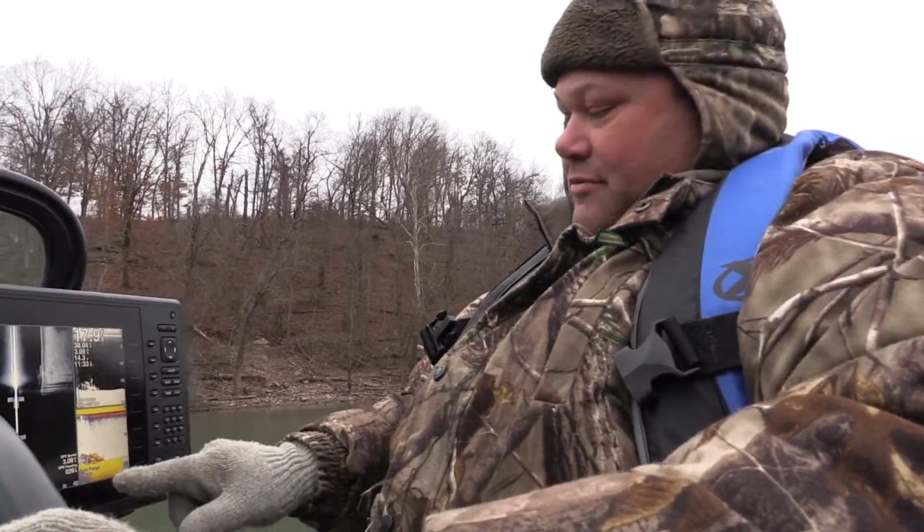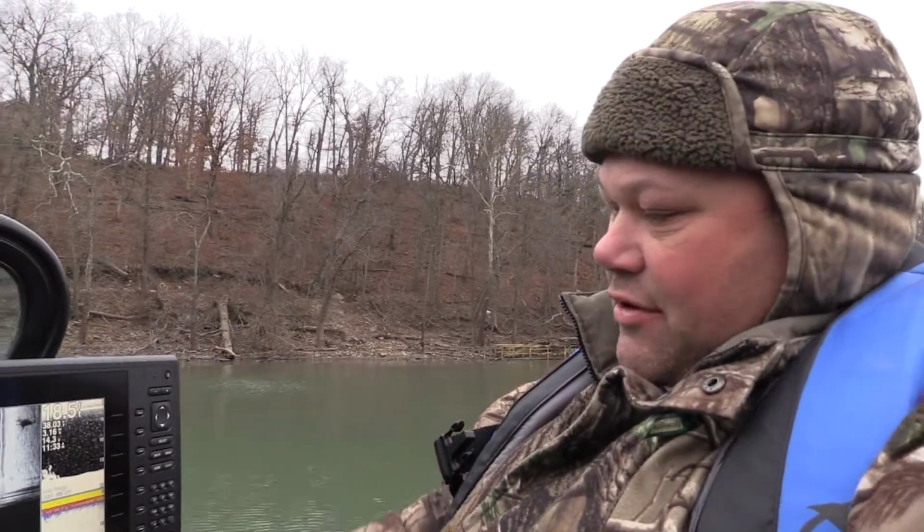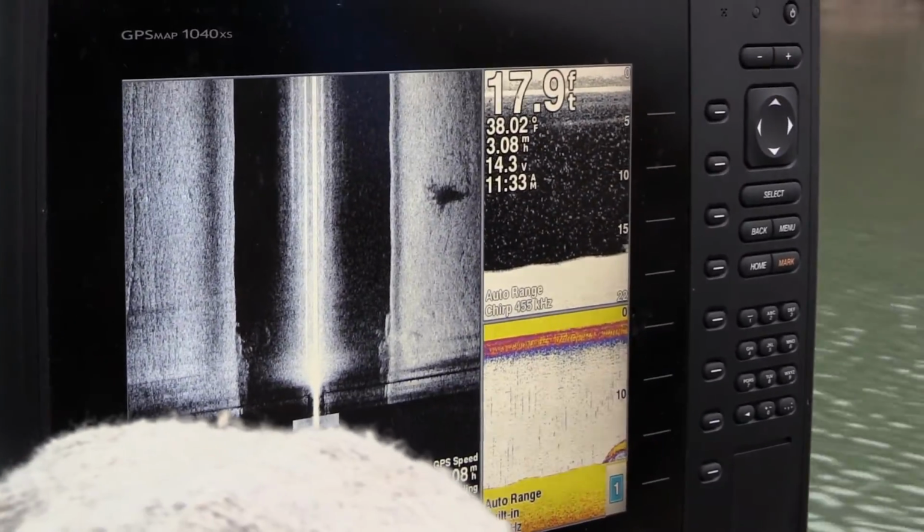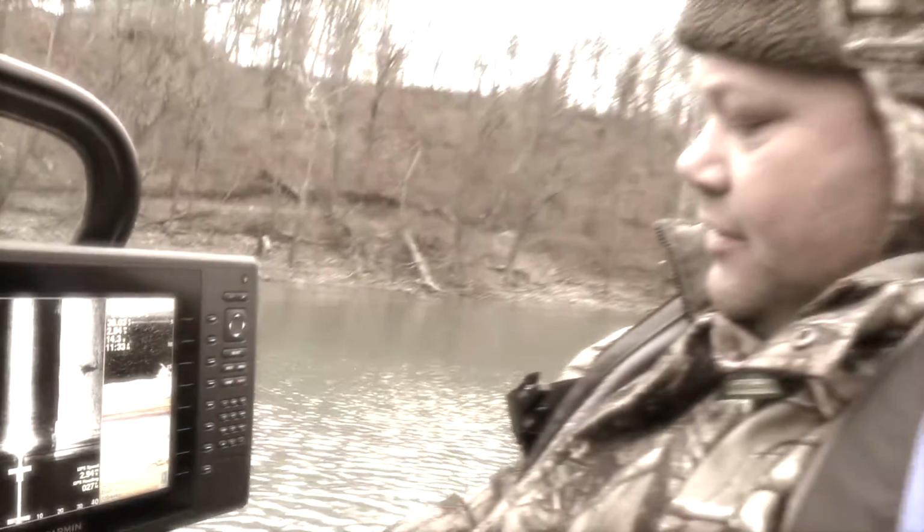See how they're stacked up. You can work them up and down or cast and throw either way whenever they get stacked 3 or 4 feet off the bottom like that. Yeah, they're here.